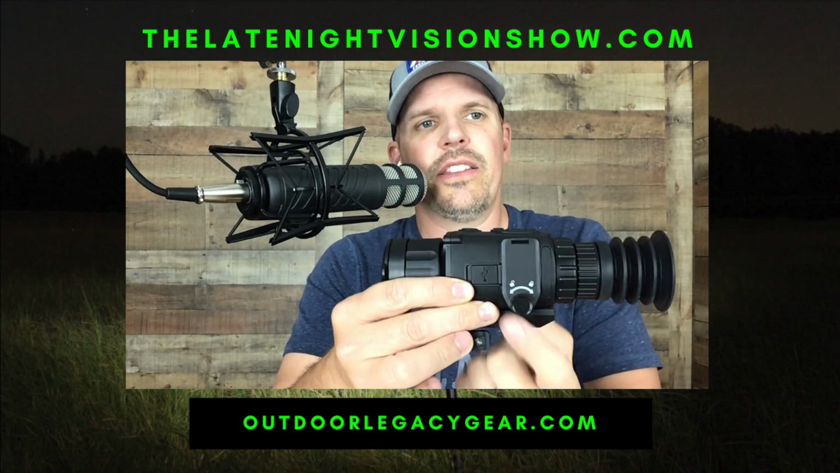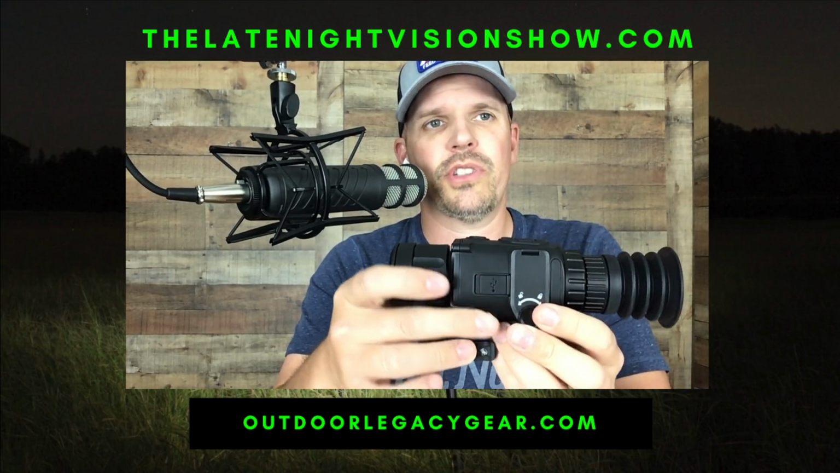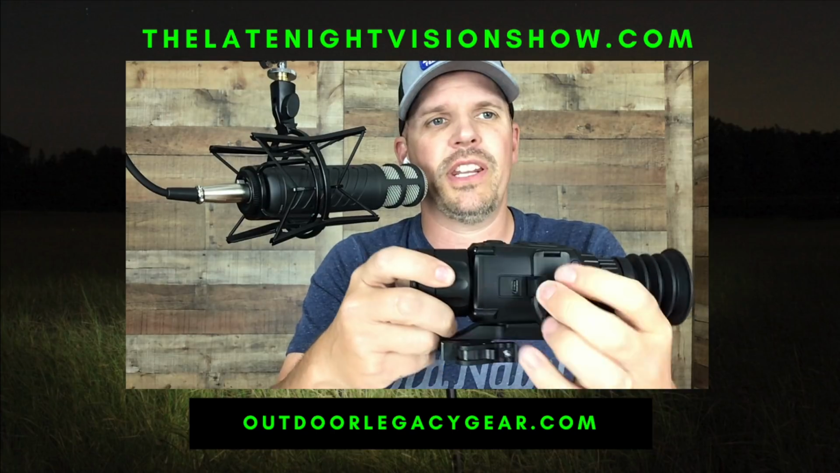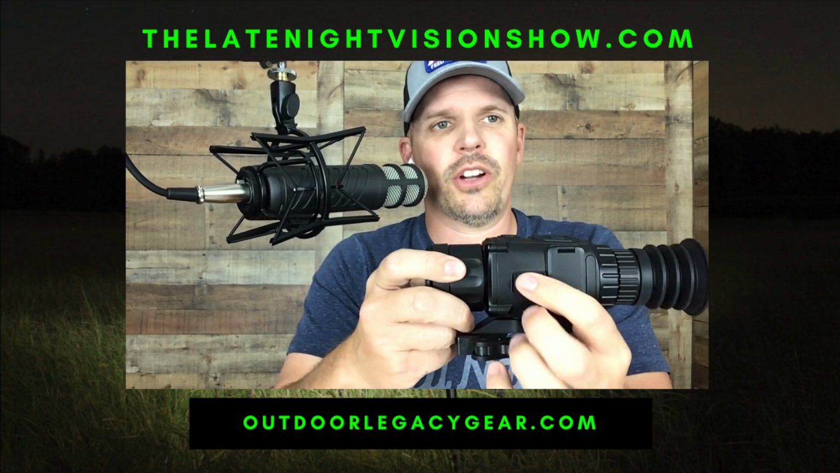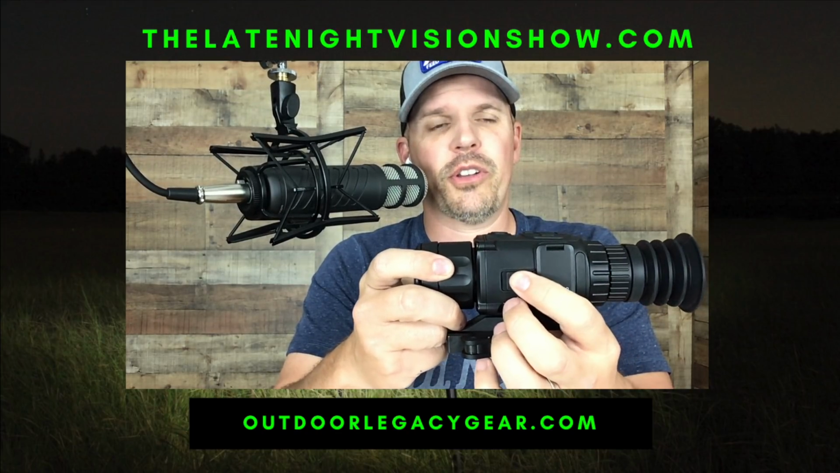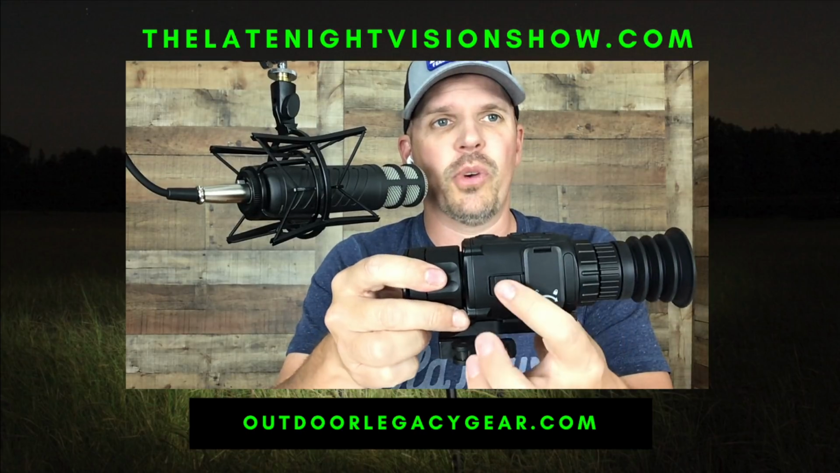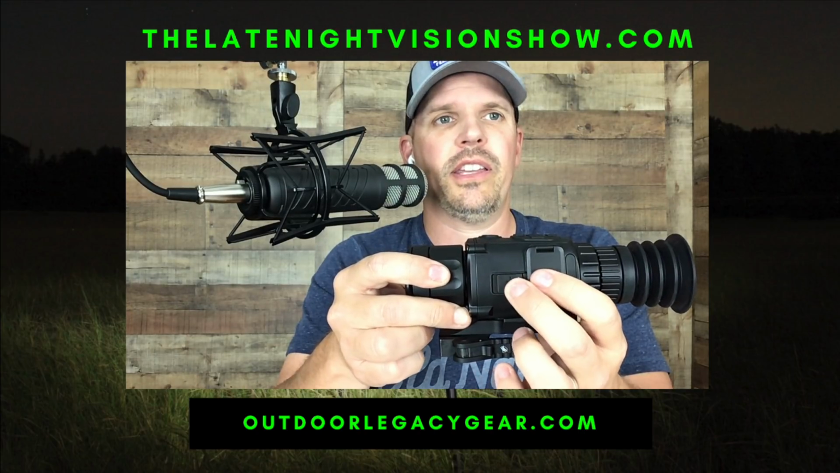Next, you can see this is the battery cap door. Again, Hans already said it runs off of two CR123A batteries. This right here is a little rubber flap. You can barely see this. I'm going to try to get it open here in the video. That is the USB port. Now, that's going to serve three purposes. One, if you're going to plug it into your computer and pull the videos you've recorded off. Two, while you've got it plugged into your computer, you can do a firmware update, if there's one available.